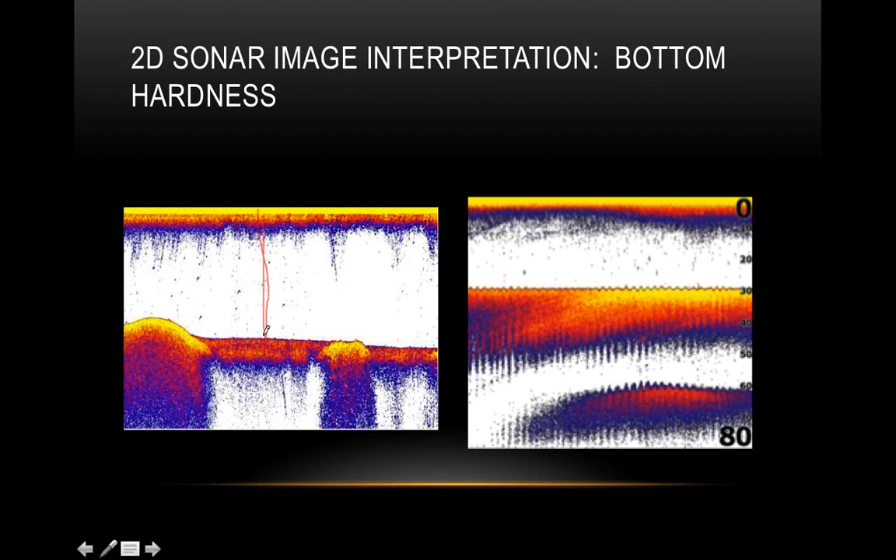When it hits the bottom, or whatever it hits, it could be a fish up in the water column, it could be a tree or whatever, some of that transmission, some of that echo is going to be absorbed, and especially on the bottom. The softer the bottom, the more that is going to be absorbed. It's like screaming into a pillow, or screaming into a granite canyon: you're going to get an echo back from a granite canyon, and in your pillow, you're just venting your frustrations.